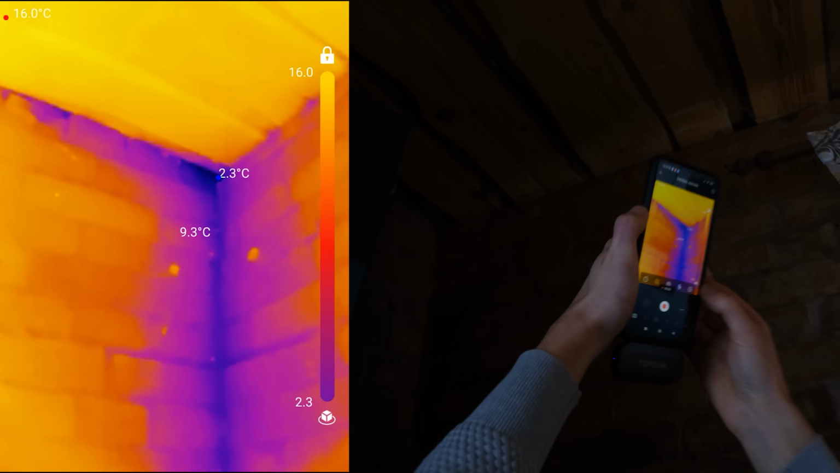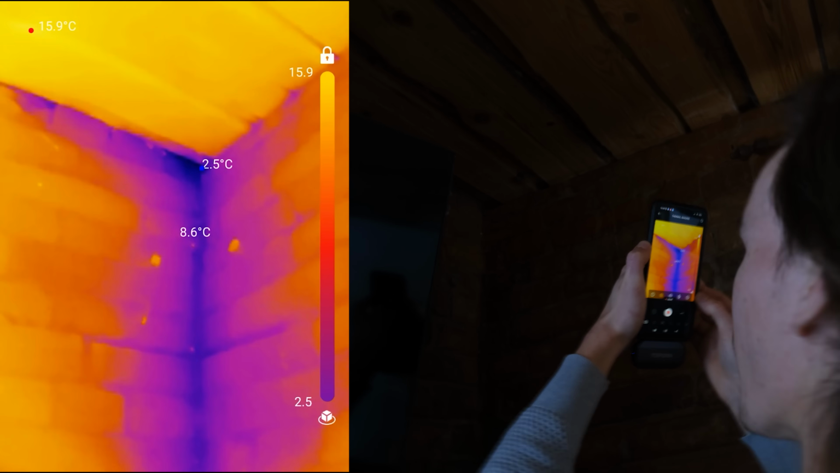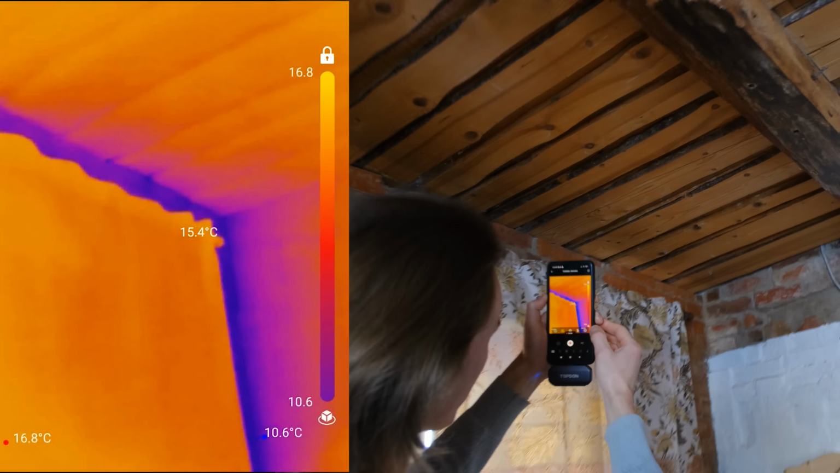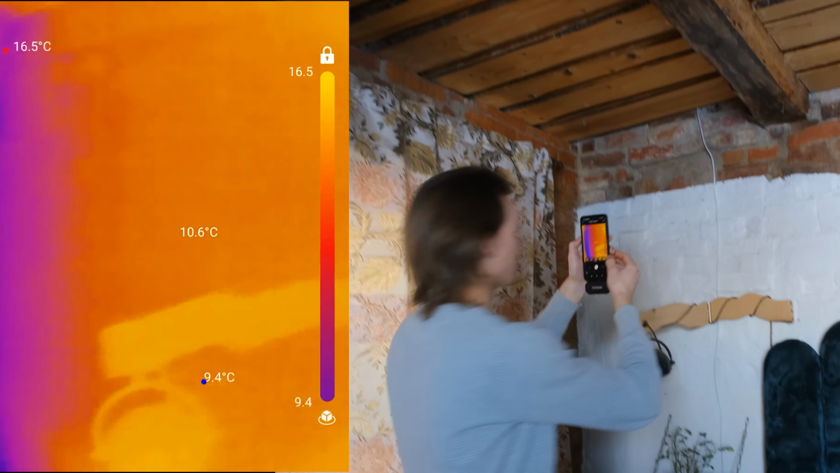That corner is a leak. There, 2.3 degrees. That's not good. You could not figure this out on your own. Definitely not. The rest of this, 11, that's okay. 11 is not that bad. That's just cold. See, the wall is 11.